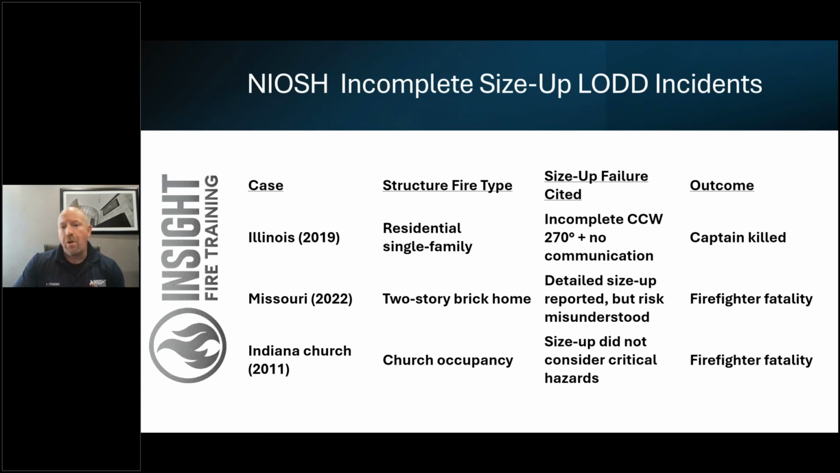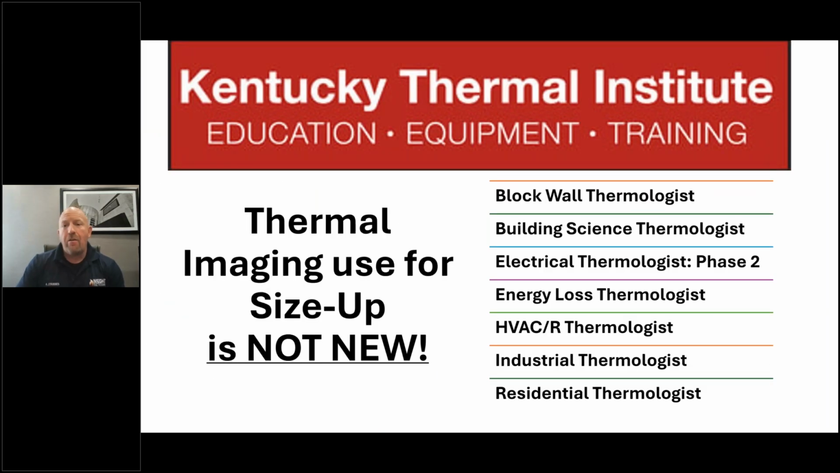I have more friends and more people who share information with us, and we consistently see that firefighters are not using TICs during size up or even finishing a basic size up because they're so focused on getting it done fast, they're doing it incorrectly, incompletely, or getting someone injured or killed.